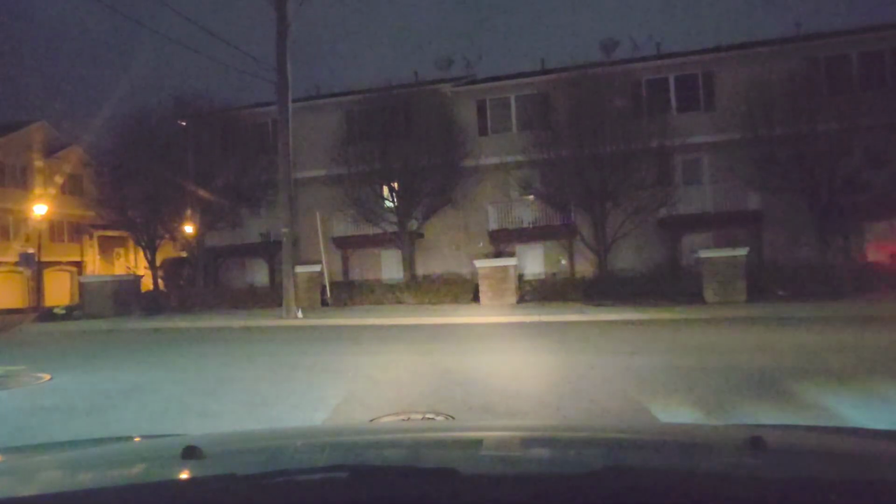I almost had a break right there, but sometimes these cars are going faster than we think, and they do not want to let you go. This car has a signal light on, but the car behind him doesn't, so he might not let me go. See that? He could have if he wanted to.